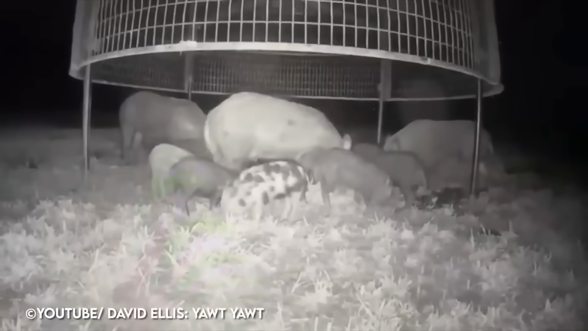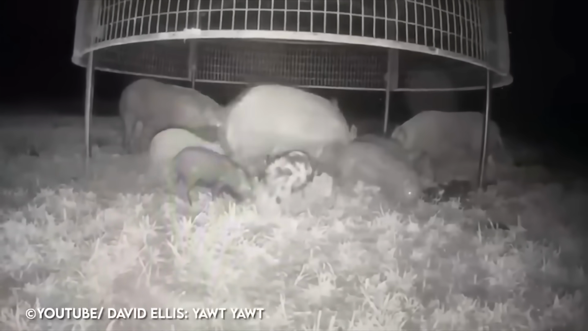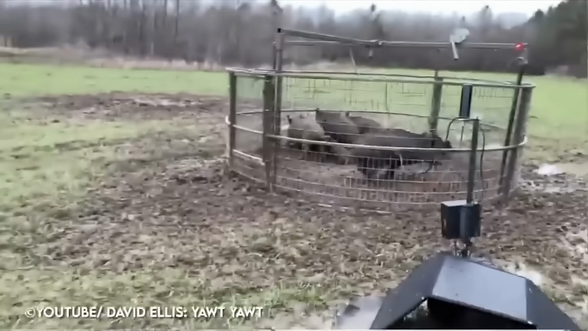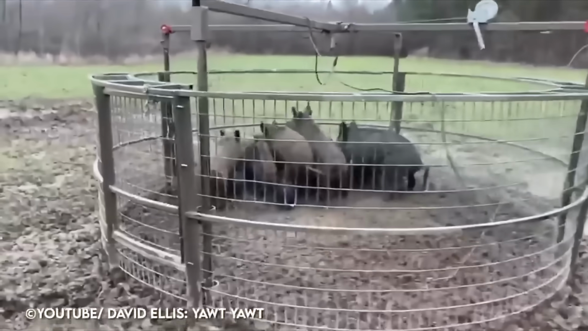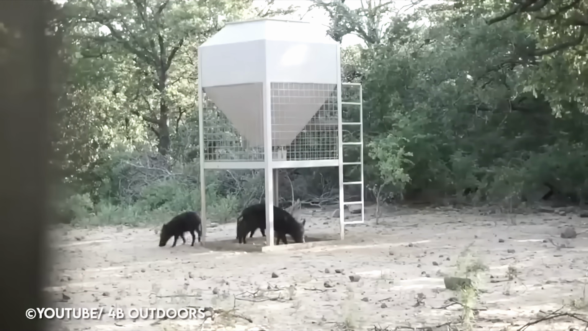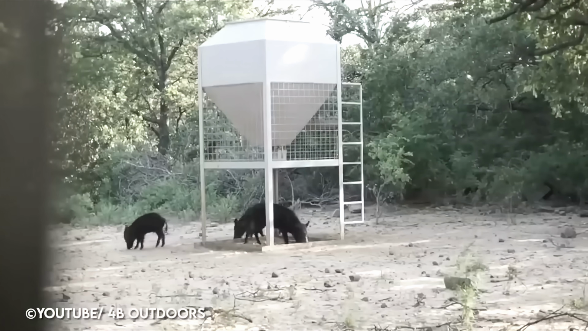Feral hogs are extremely detrimental to natural habitats and endangered native plant and animal species. Once they've established themselves, they are nearly impossible to eradicate. Adult feral hogs have no natural predators aside from humans, and exhibit very high reproductive potential.